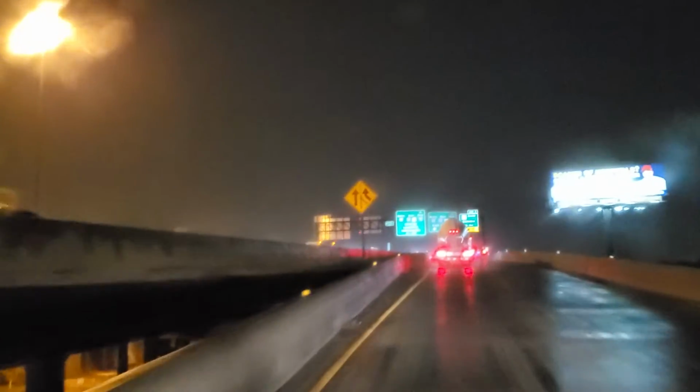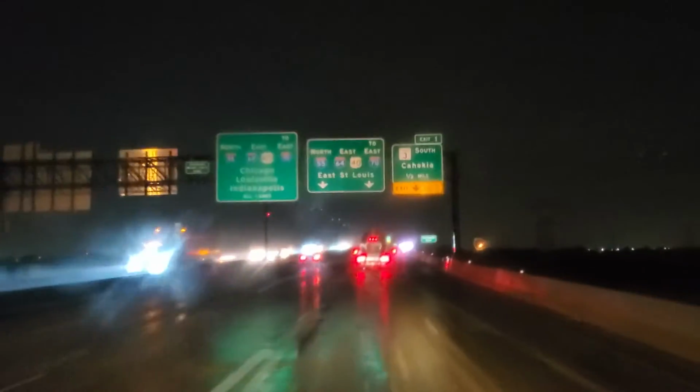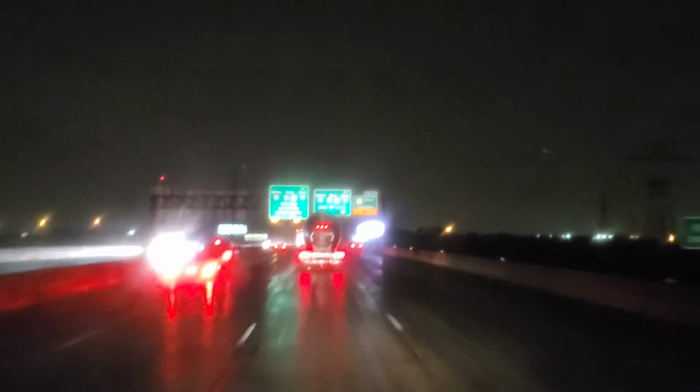Oh, there's the St. Louis Arch to the left of us. I don't know if you can see it. I can see it. Yeah, you can't see it. That's pretty cool. Alright, eyes on the road here, Cal. Keep left to I-55 north. And I gotta get over again. My goodness. Wow, St. Louis Arch. Man, that's cool.